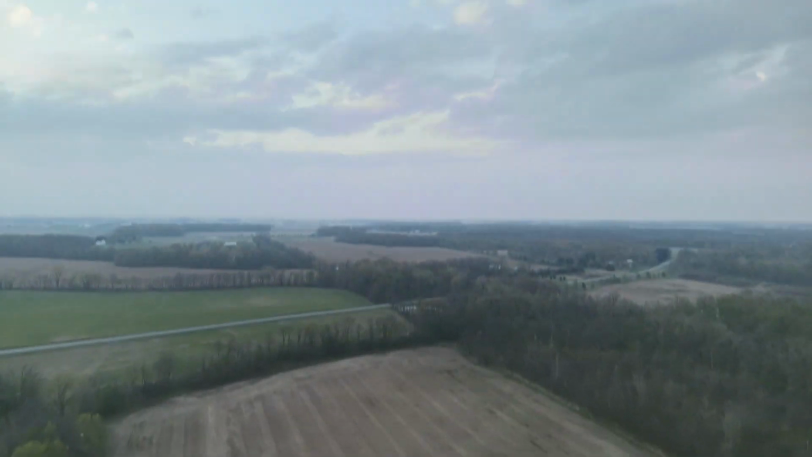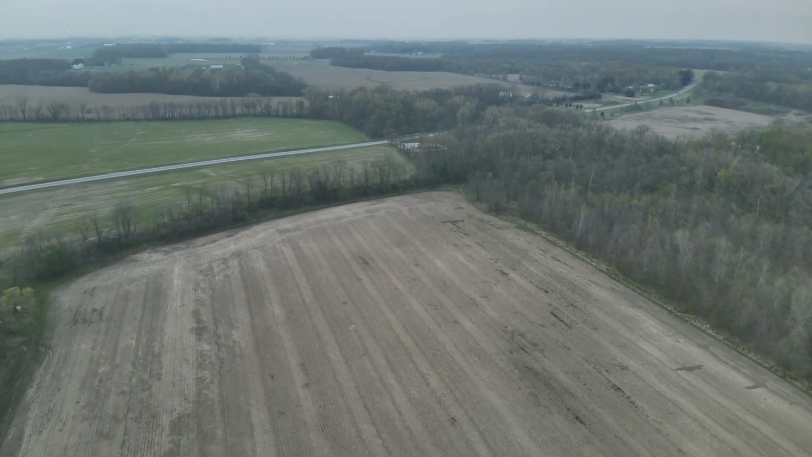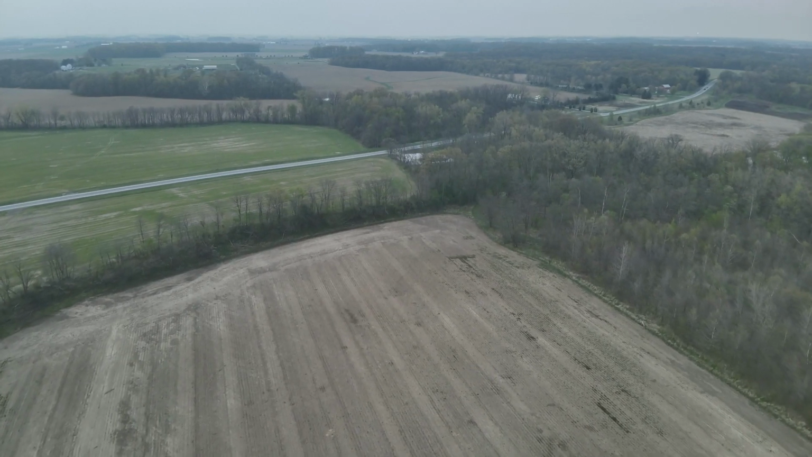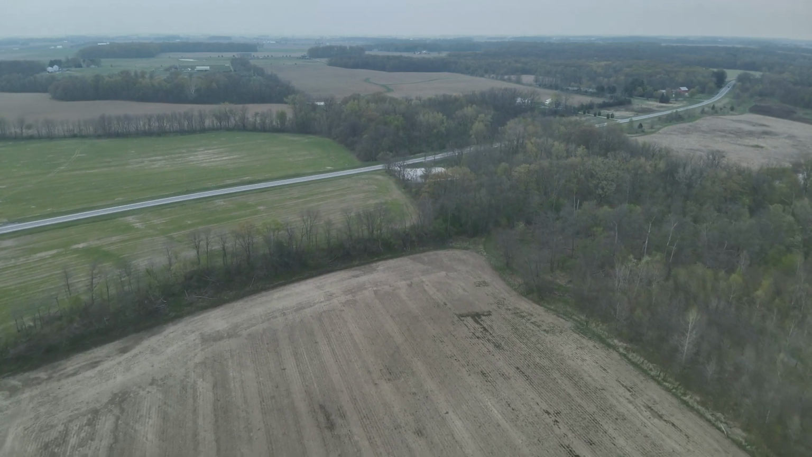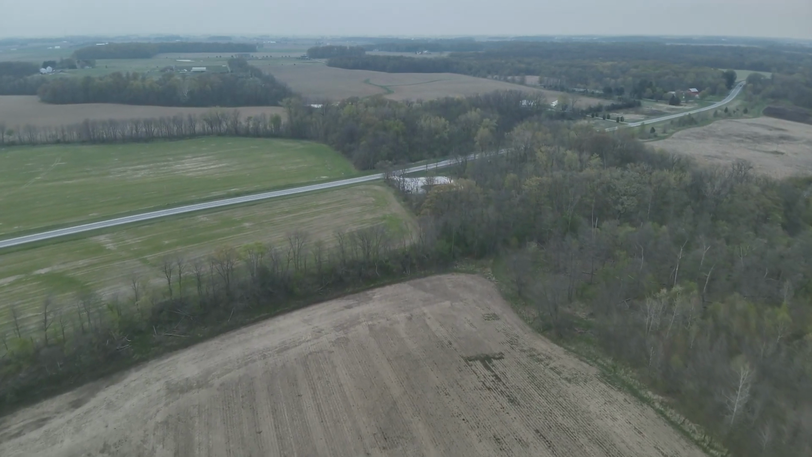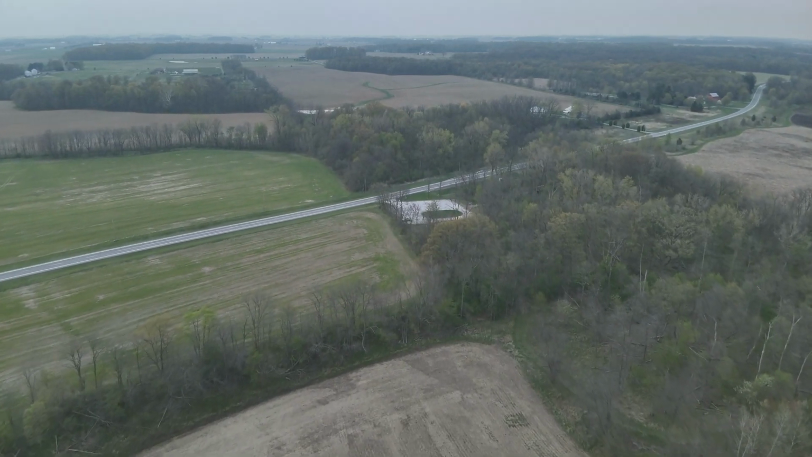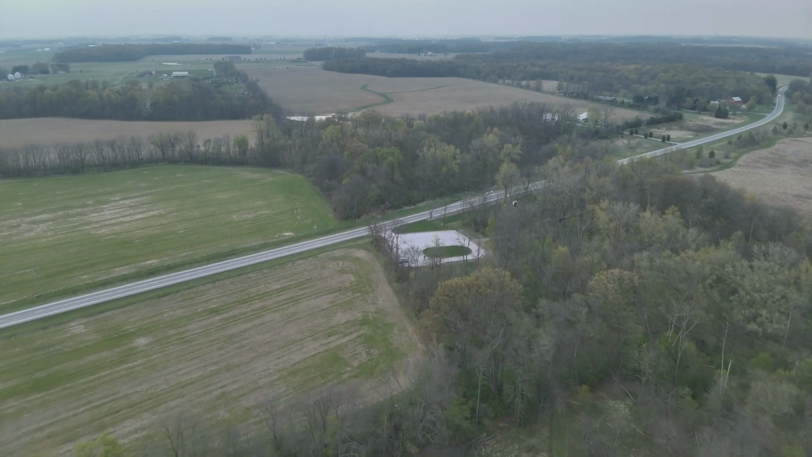The Mavic 3T is not weatherproof. I don't really want to be out in the rain flying a drone anyway, but it's just something to think about when you make your drone purchase if you go that route. So I'm heading back to the launch site. Started to sprinkle a little bit. I'll put the drone away, wipe it down. And that was kind of the end of the mission I would like to share.